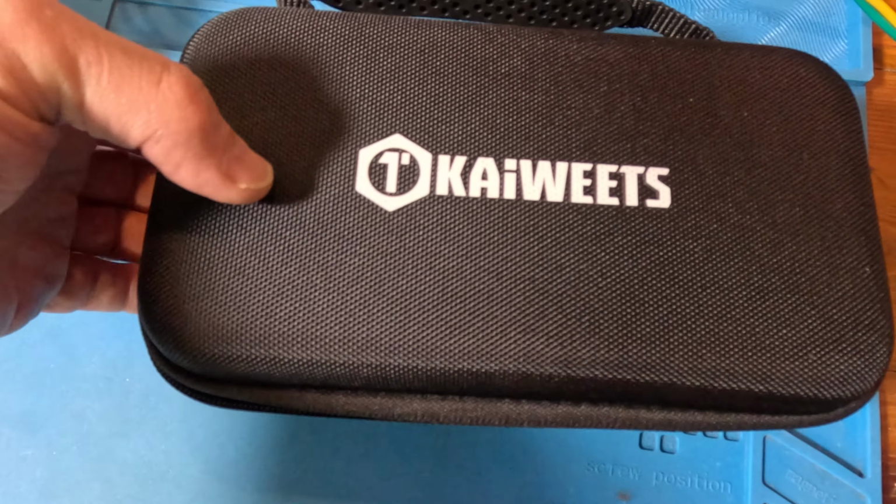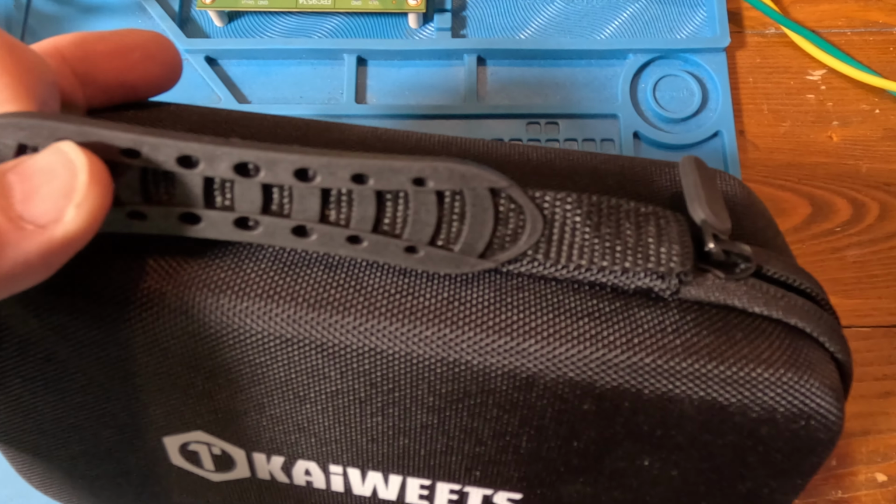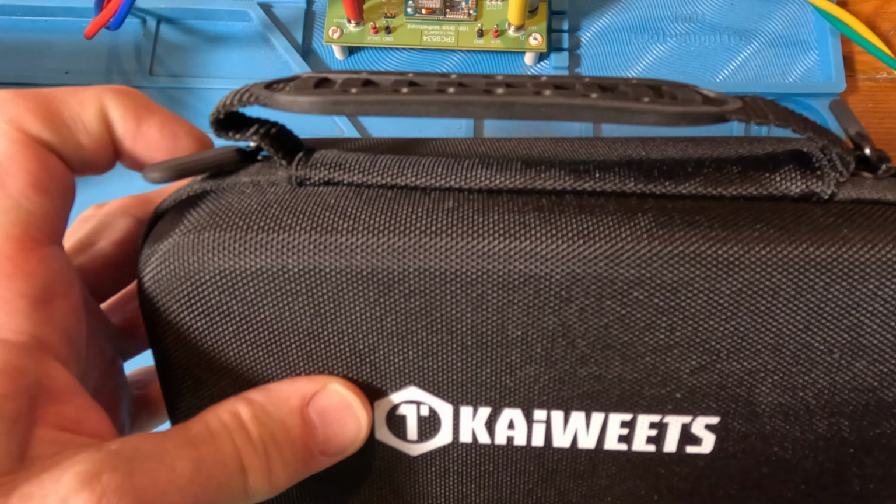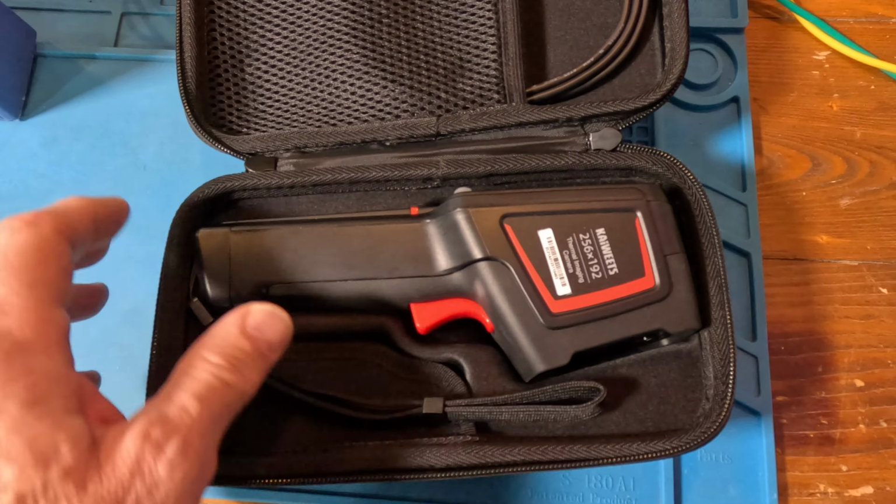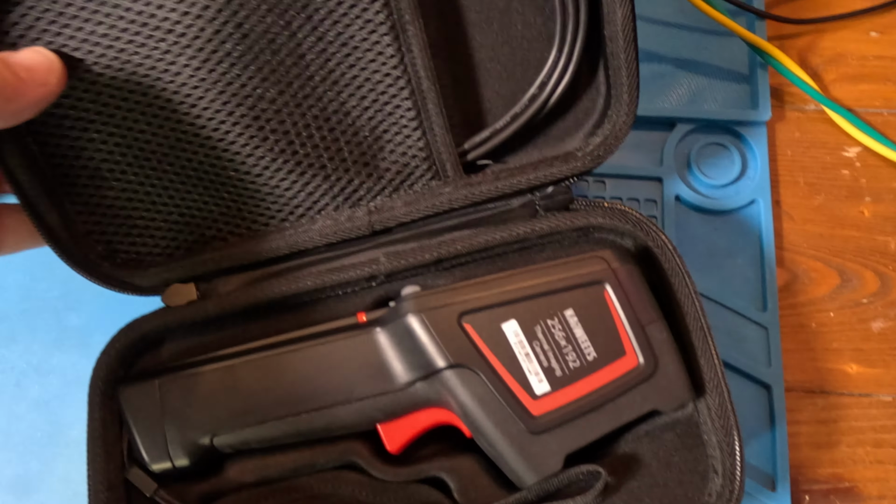All right, now we're at the meter itself. It's got one of these molded-on rubber handles. I mean, that's a nice handle, right? It's got zippers on either side. See, here's one. So you can zip them around to the middle or just one all the way around if you want. Now, these are those form factor, kind of hard-soft cases, I call them.